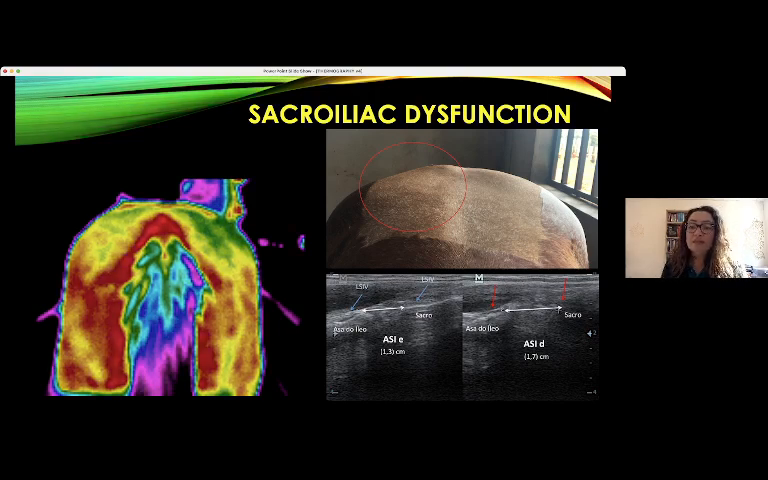Sacroiliac dysfunction is very interesting because it's a difficult pathology to diagnose in horses, and thermography can show us the perfusion. This mare had a rotation in the pelvic bone that compresses the nerve roots on the right side.